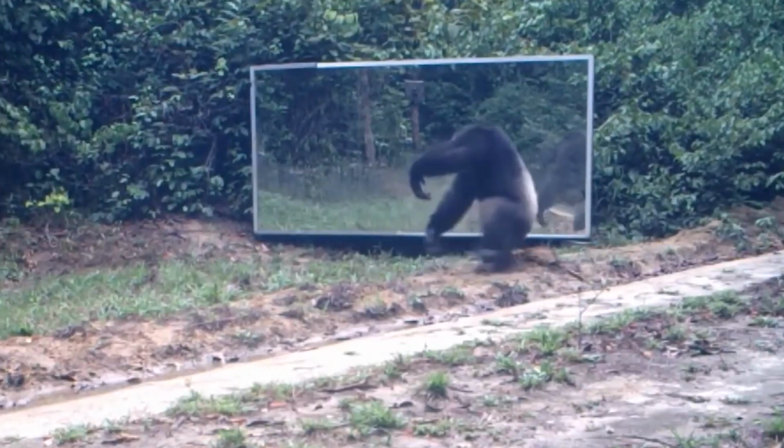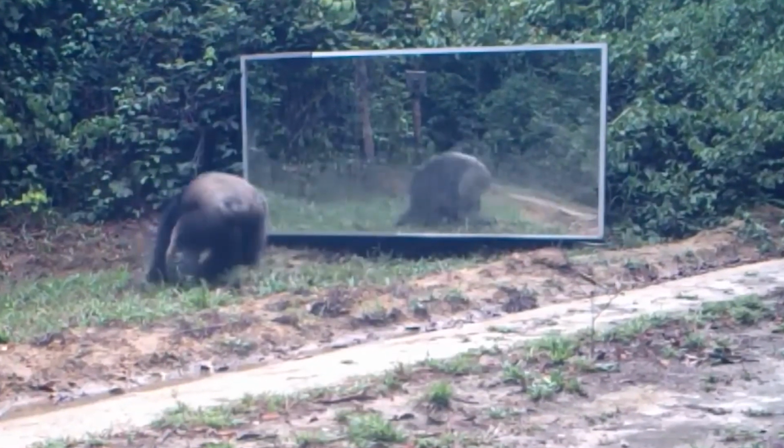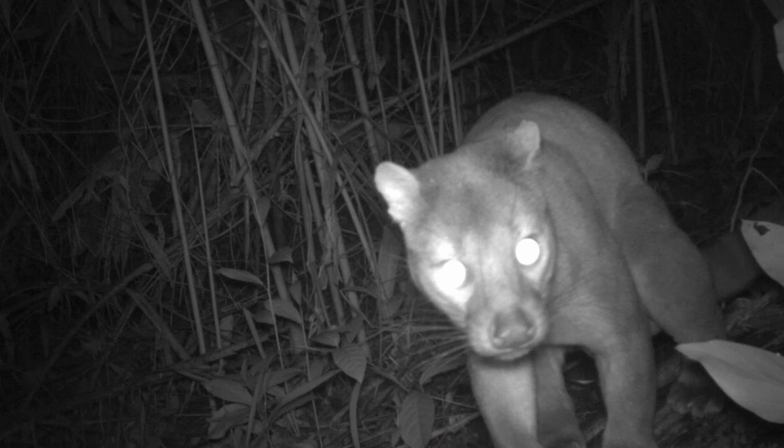Trail cams have been one of the most helpful tools for capturing unexpected clips. There's a first for everything, and while most of them go unrecorded, sometimes people are lucky enough to capture some pretty amazing moments on camera.